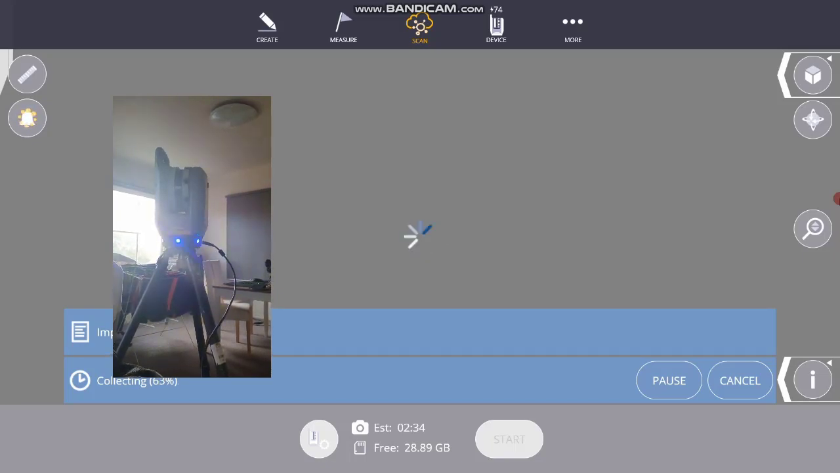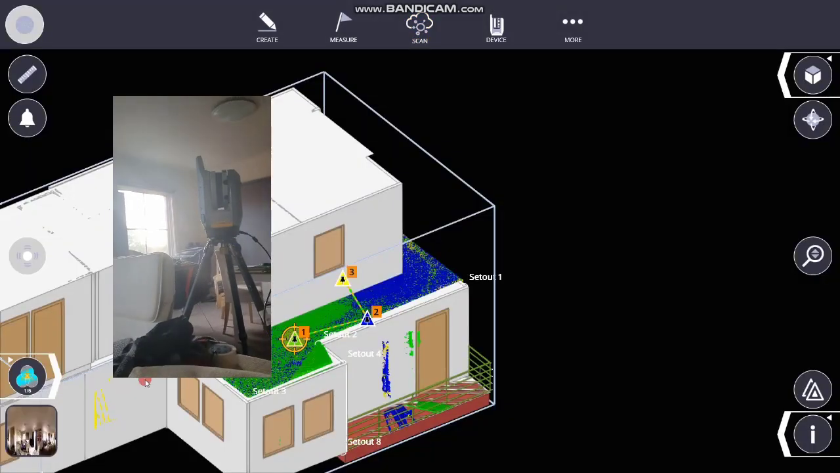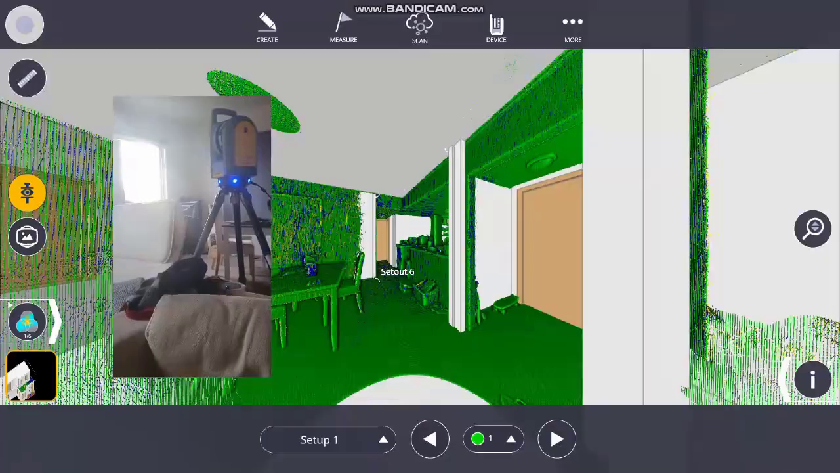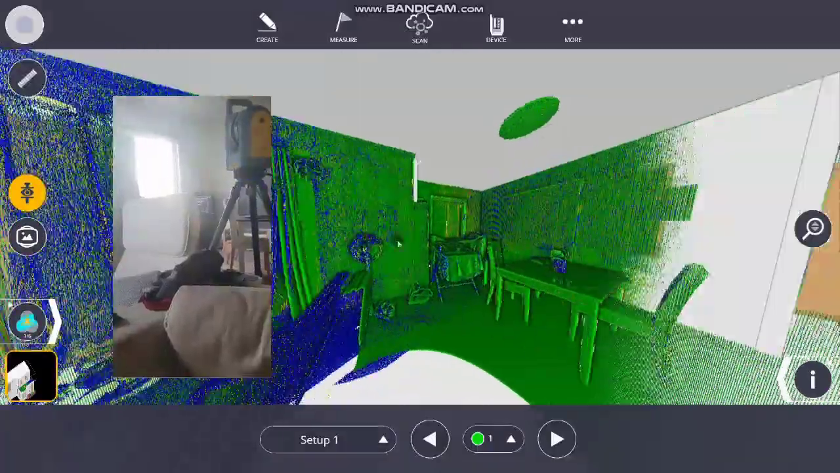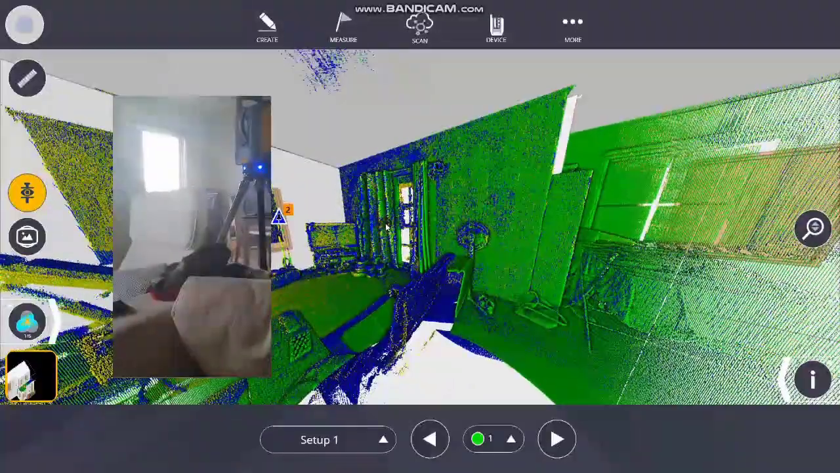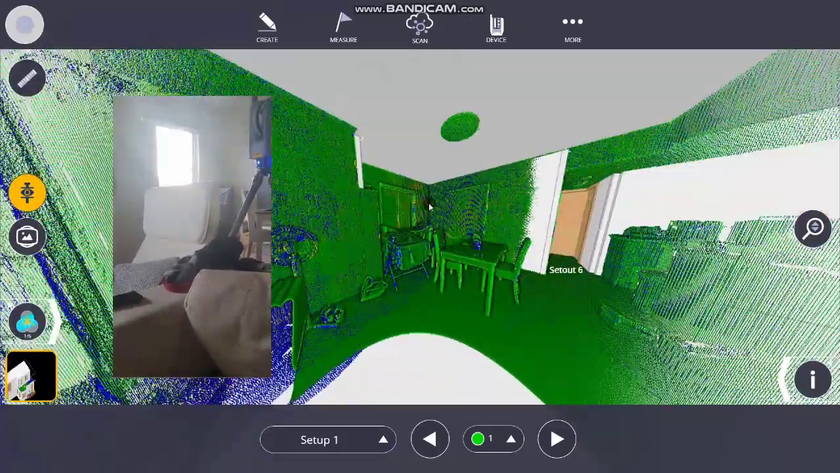This can take a while for the first scan. So I'll just fast forward to where we've had 3 scans completed and they've all stitched together nicely automatically. And here we can see our furniture is lobbed in inside the model. We can see that the walls are nice and happily overlaid. And it's all very good.